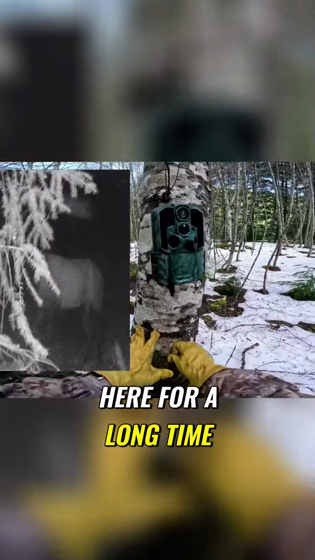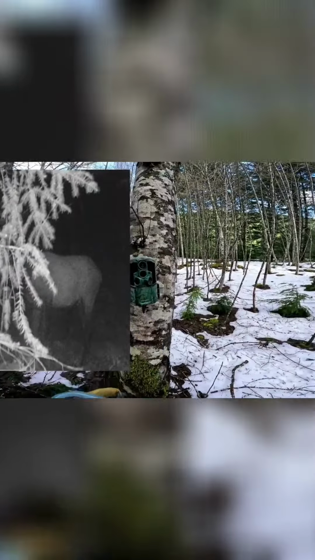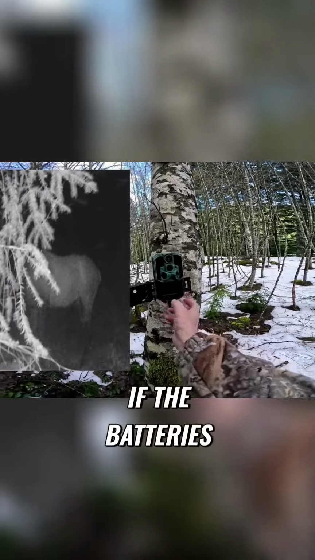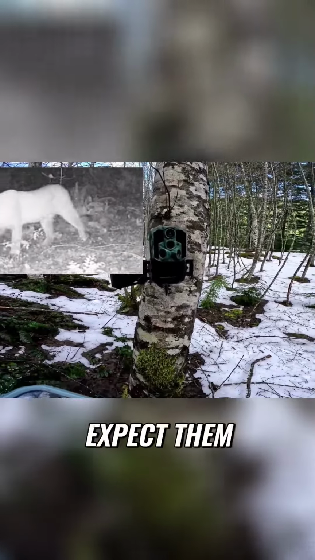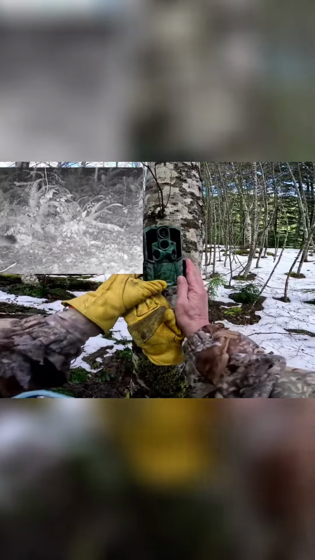But this has been here for, whoa, it's hard getting up here. Been up here for a long time. Looks like it's moved a little bit. Let's see if, I don't think the battery, oh, a little bit of water coming out. Let's see if the batteries are still working. Nope, and we did not expect them to, so that's okay. That's all right.